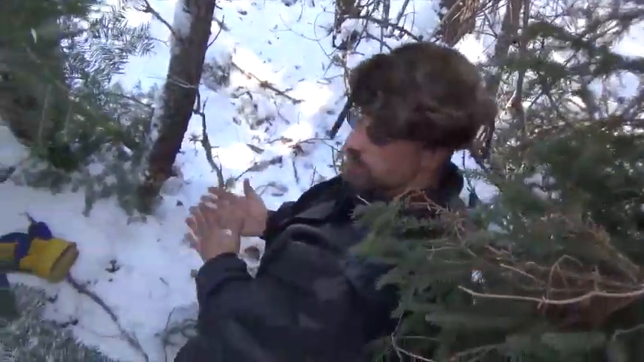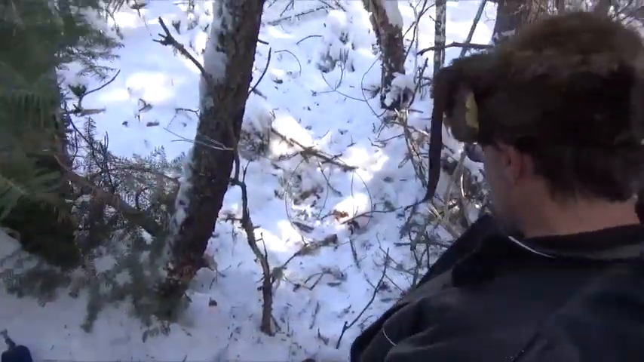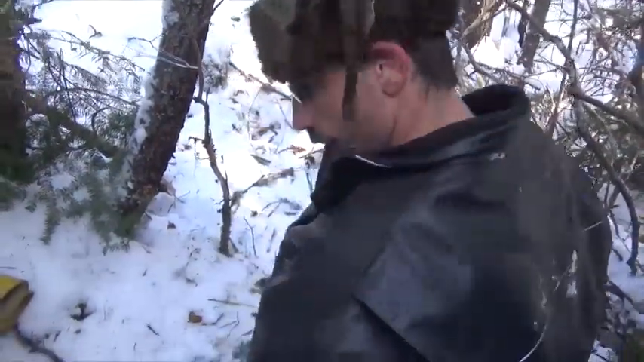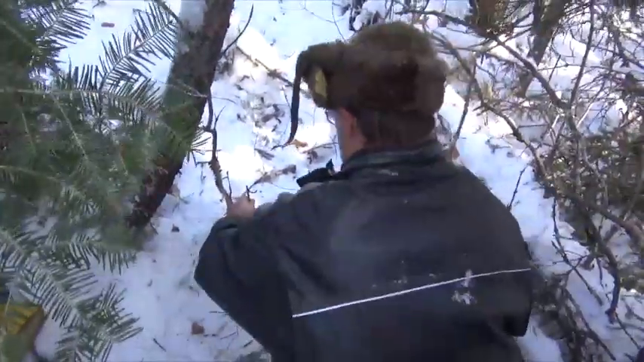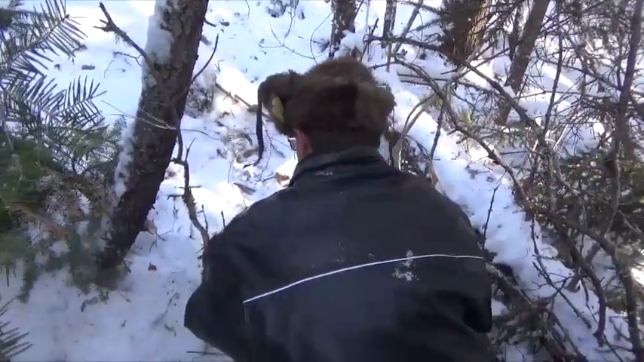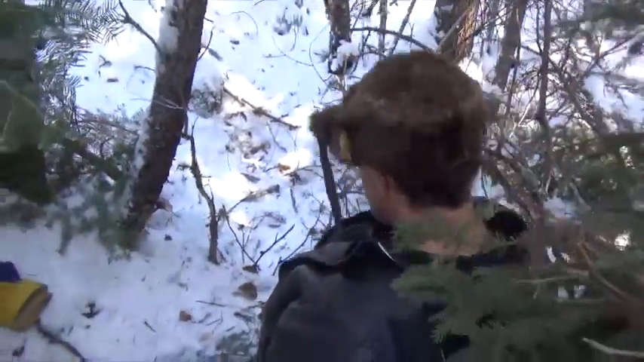Now the good news is with lynx, you don't have to go too crazy with the blocker poles. Maybe not necessarily a chin lifter, but just a couple of branches to make them go paw first. And that's it.